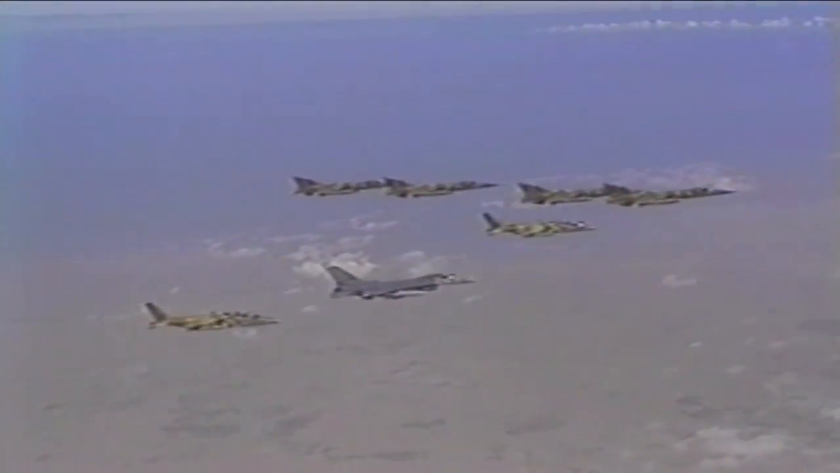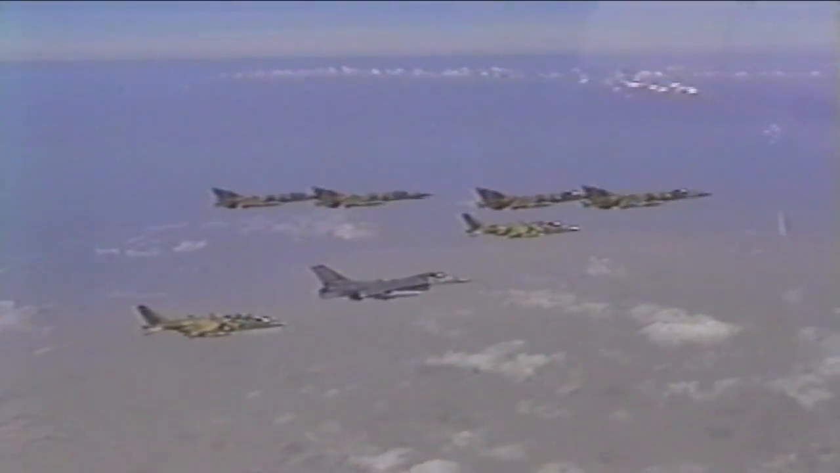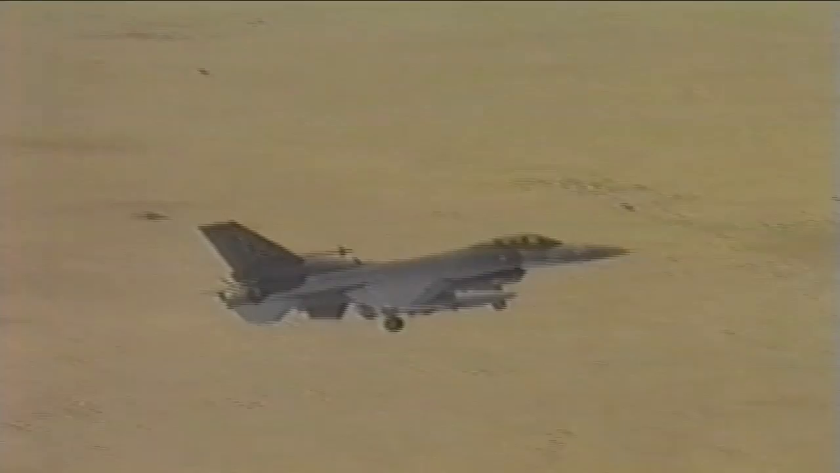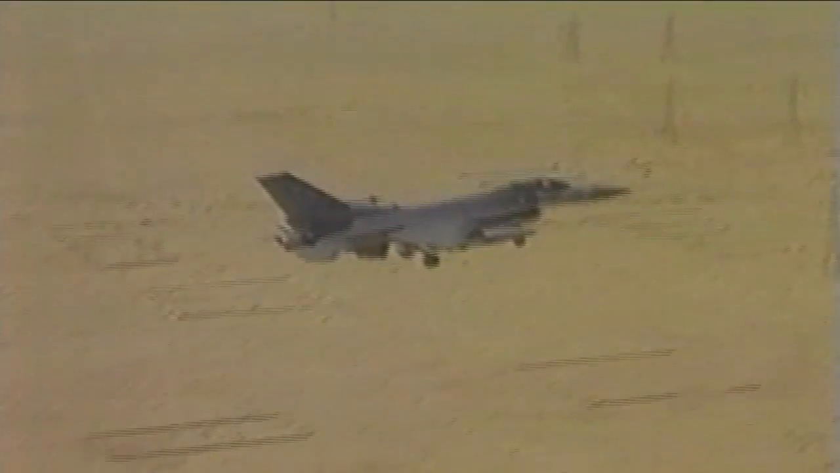Falcon and Frank, head to radar go. Do you want another formation? Okay, no, that looks really good. Roger, when you finish, everybody. 705, cross immediately.